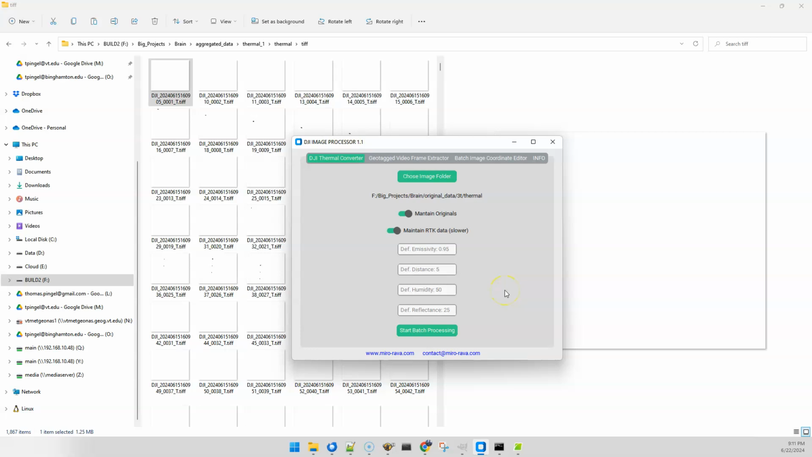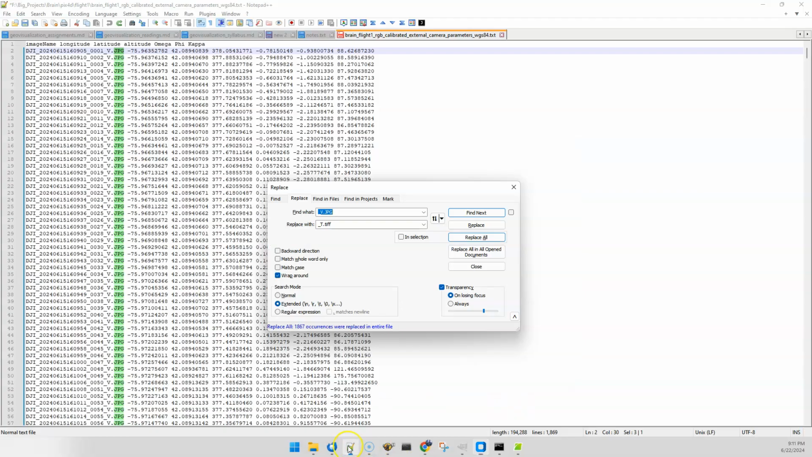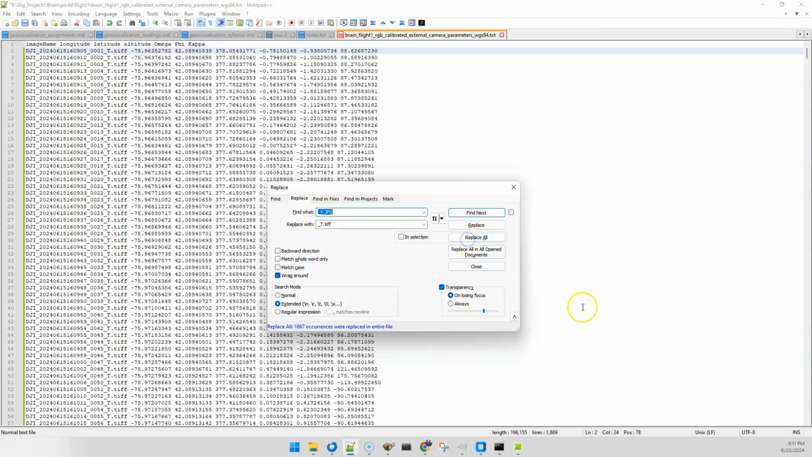But I'm actually not interested in that at the moment for this project. I just want to show relative hot and cold. I don't really care what the actual values are. So the defaults are actually fine for me. So if you go back into the file that we've made here, we're just going to replace that .jpeg._v.jpg with _t.tiff, and we can just go ahead and replace those.